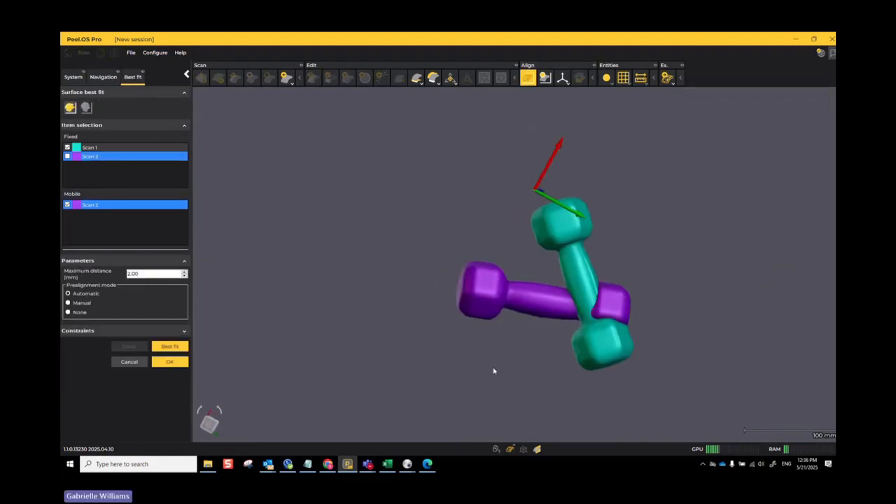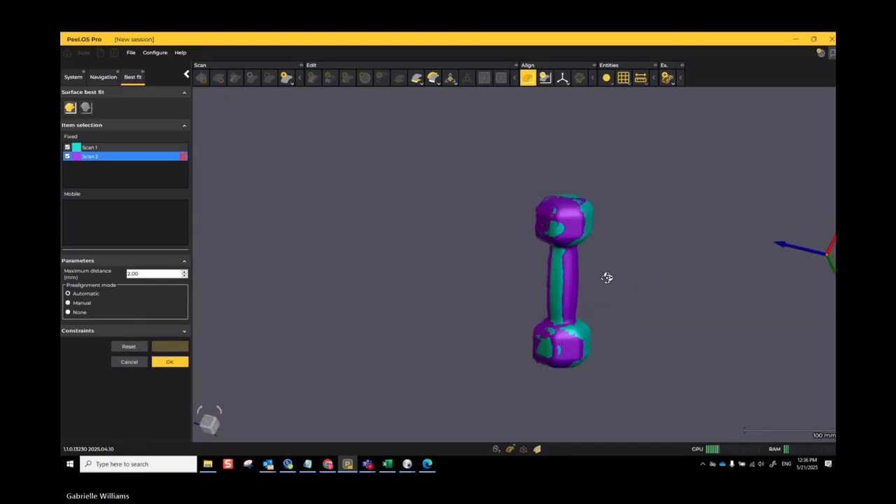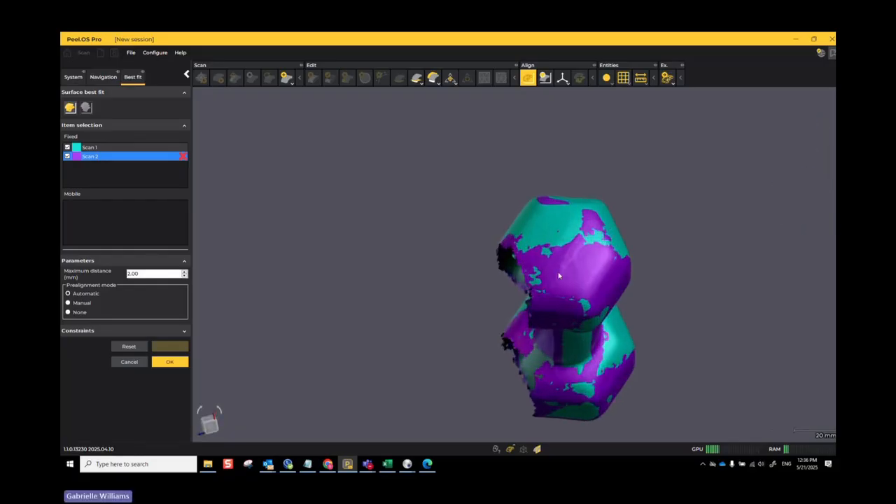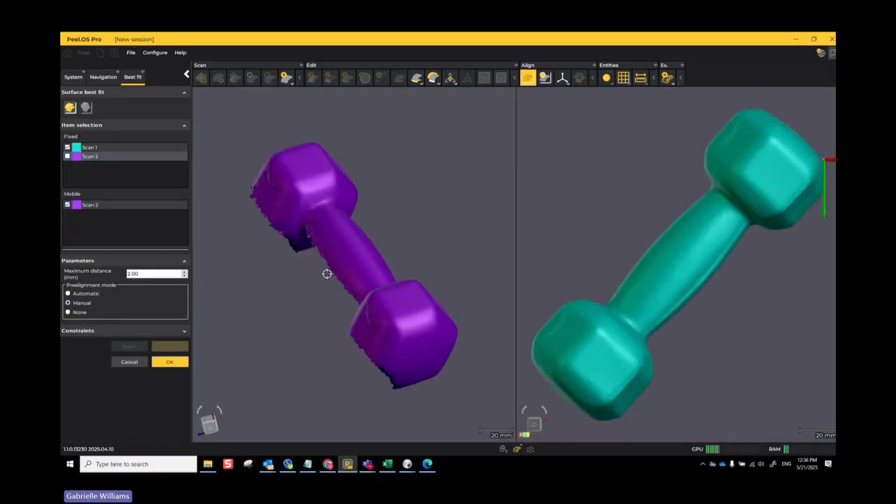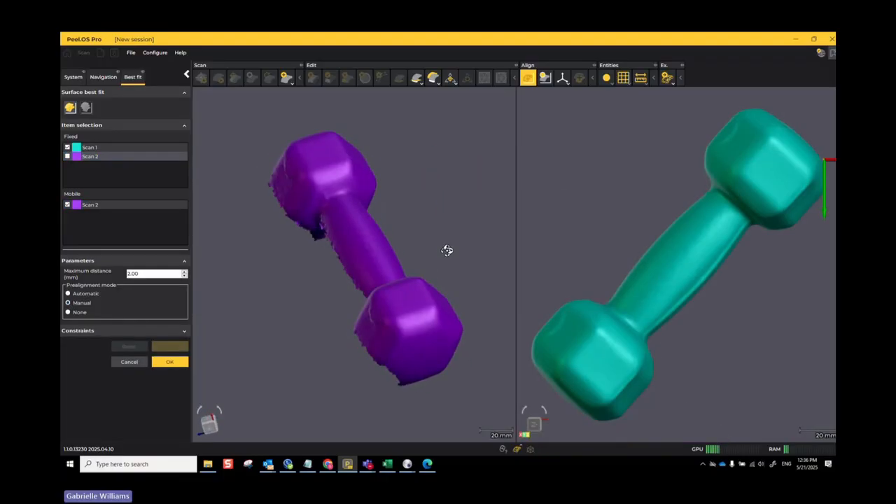Okay. With surface best fit, I just tell the software, let's see if you can automatically align my part. So I hit best fit. And we'll see if it does it. Sometimes it does, sometimes it doesn't. You always want to check. Okay, and there it assumed that this is the same side. Okay, that's not what I want, so I'll hit reset. And I actually want to do it manually now. I want to tell the software myself how to align the part.